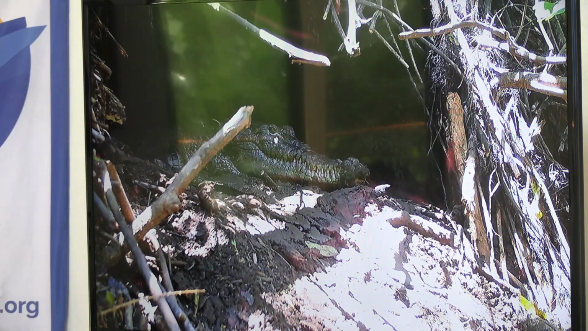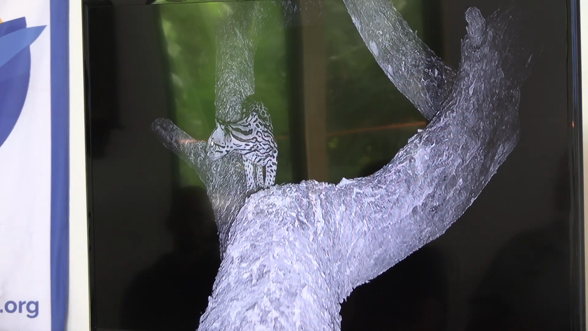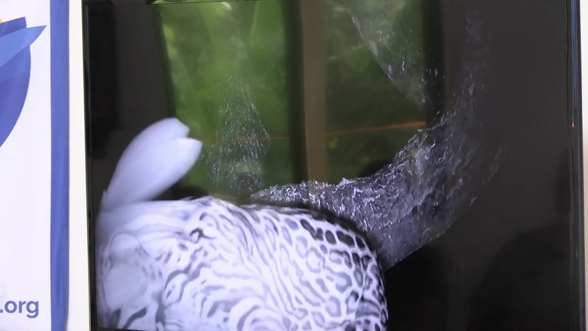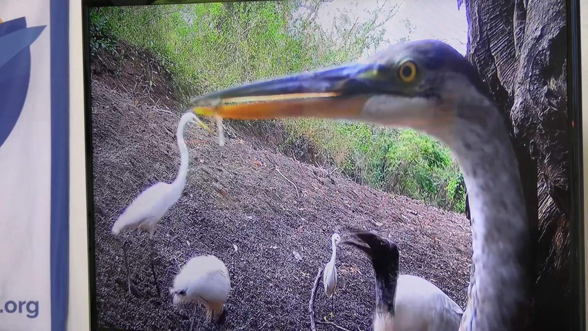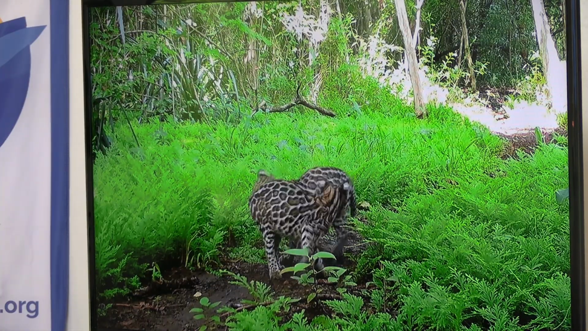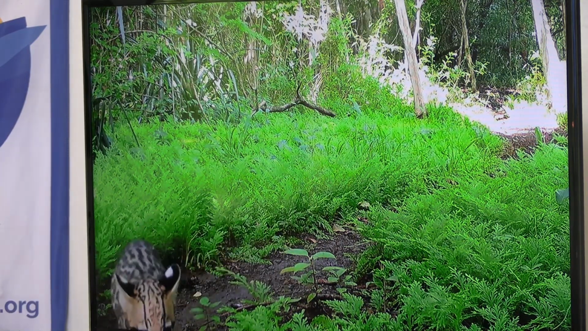Yes, I have some. You can take a look at them. I hand raised one when I worked at the Wildlife Center. They smell like BO, they stink. He's eating a boat-billed heron there. Usually I just see one juvenile, but there was a pair here.